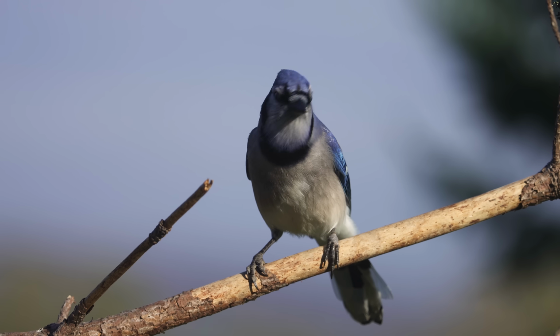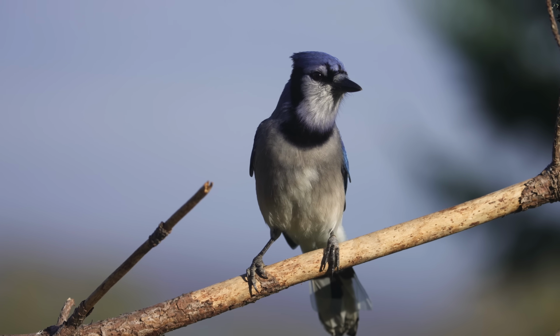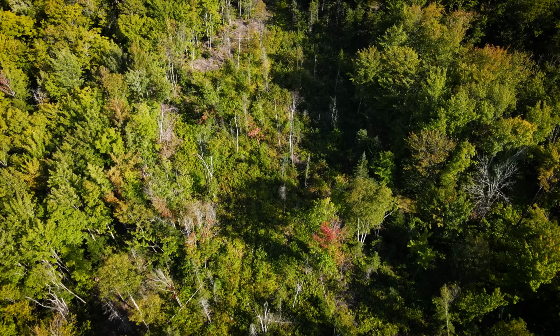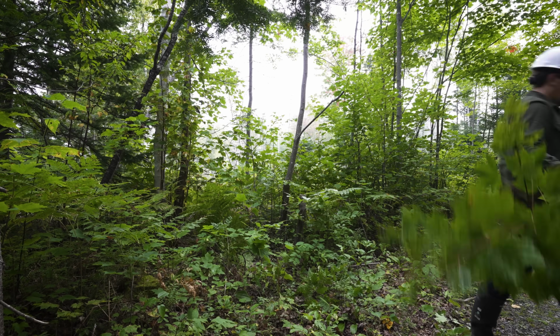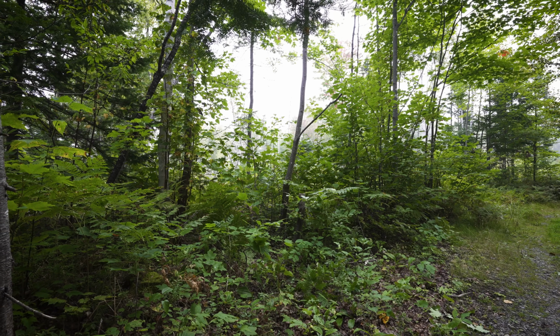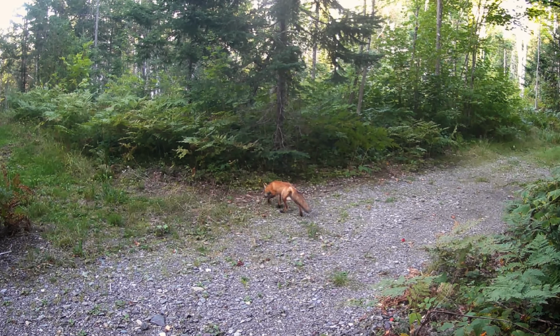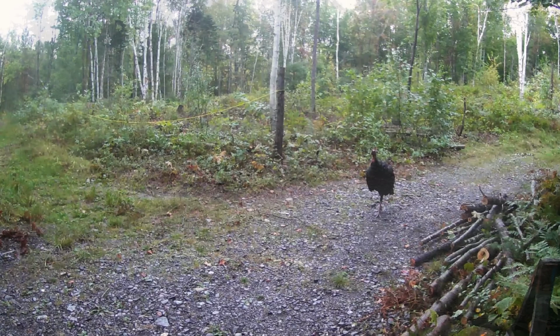Since the migration was slow, I started to focus a lot of my time on projects before the snow arrives. I mentioned before that I've been working on a wildlife food forest. One of the things that I had to do was clear out some of the trees on the perimeter of this area to let in more sunlight so our trees and shrubs can grow and produce more fruit. So you'll see a bit of a transition here as the section opens up.